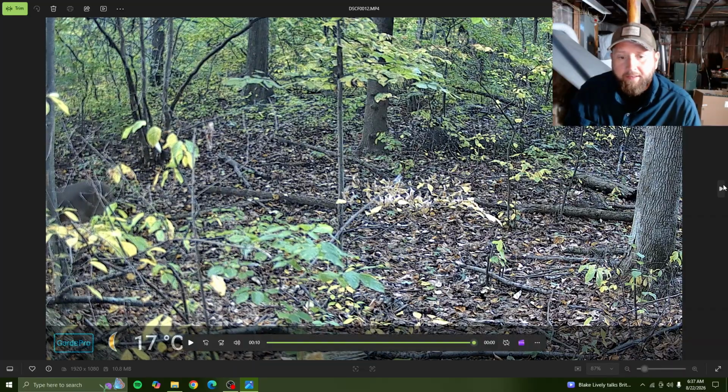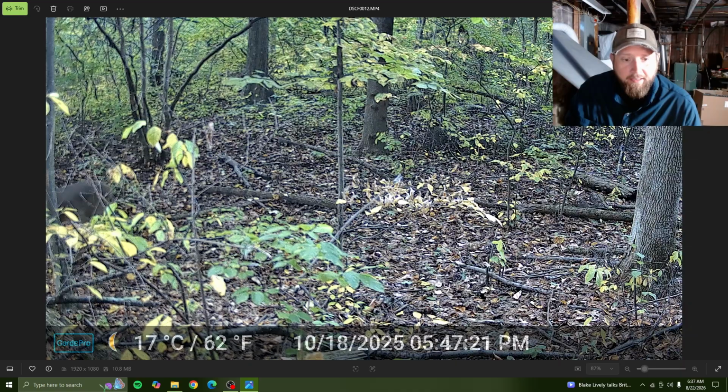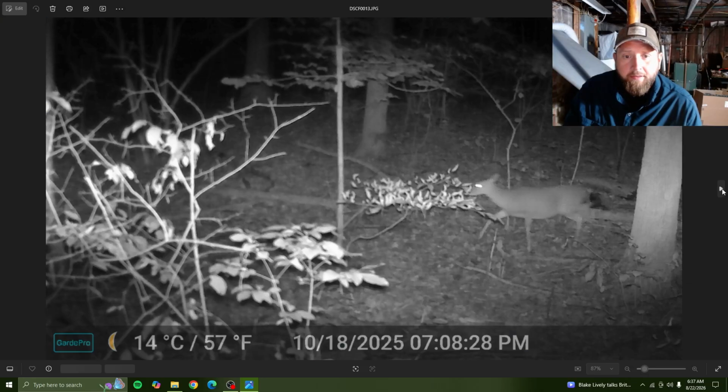Awesome. Buck on 62 degrees. What is that? I don't know. Moon phase. 10/18 at almost 6 o'clock. There we go. So then that same night, a doe came walking through.